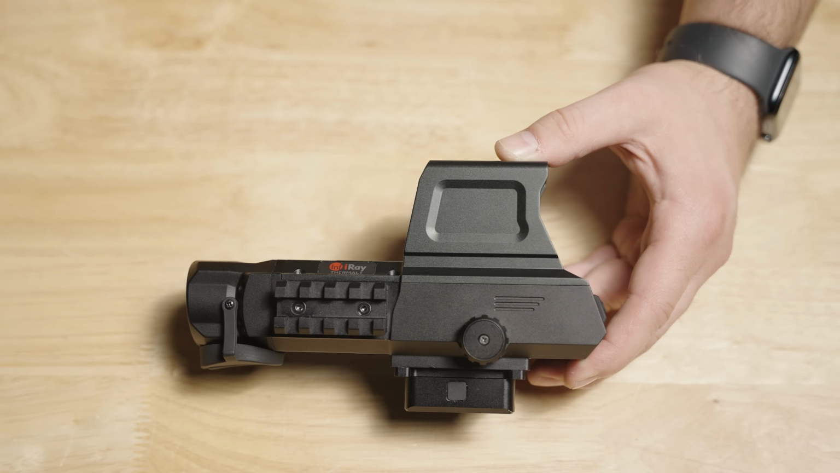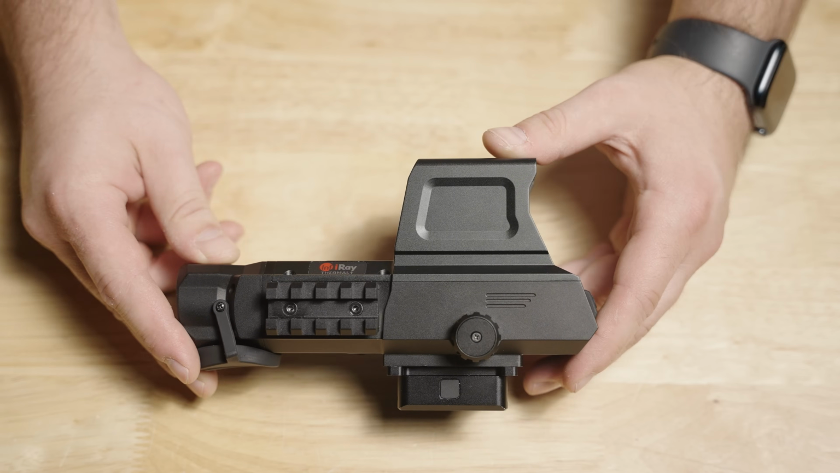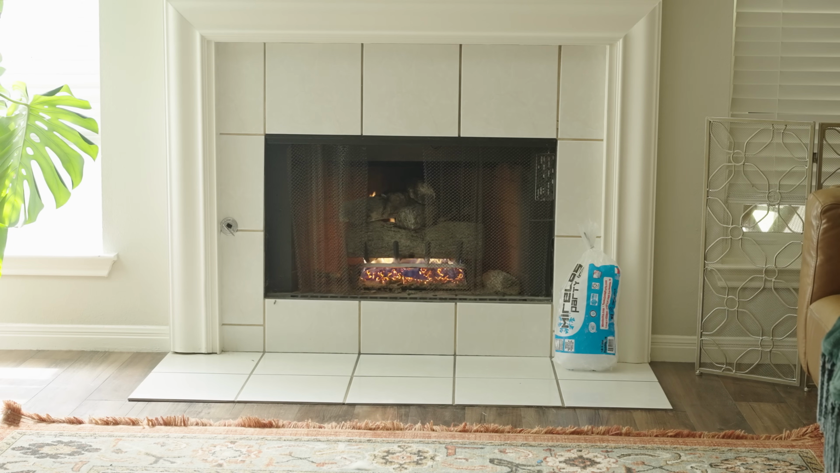The other 2, it seems to me like they are to be the dedicated thermal modes, which was not clear to me in the manual. So now let's get into the capabilities of the actual thermal sensor.